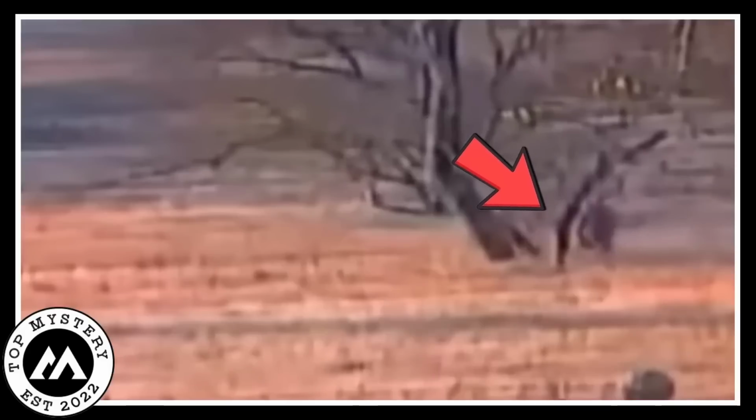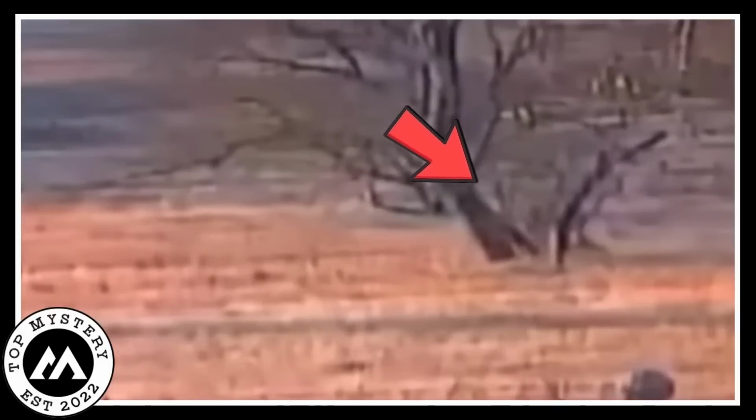People even started thinking of wild ideas like old stories mixing with our world. Bigfoot, like a ghost in the dim light, left behind lots of questions.